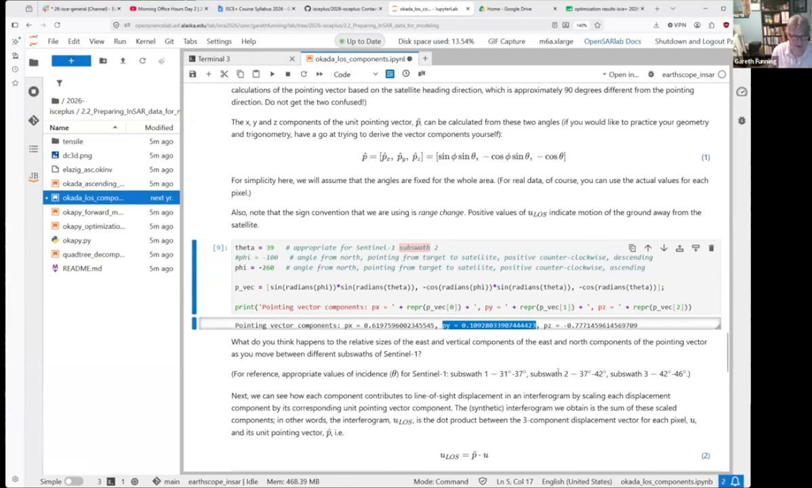And then the third component here, the Z component, is 0.7, almost 0.8, pointing down. So you see that of the 3 components, the X component and the Z component are the largest in amplitude, and the Y component is pretty small.